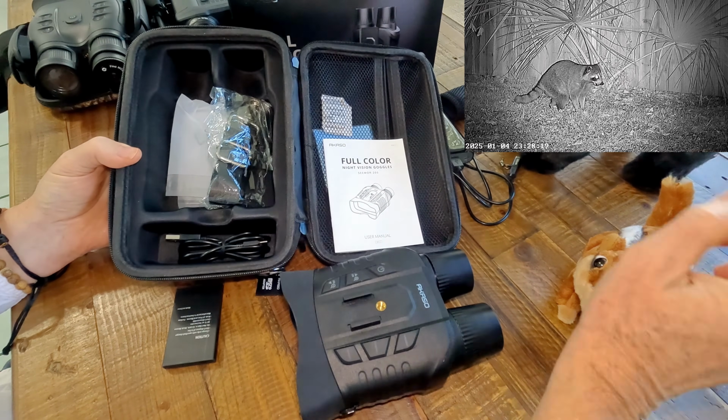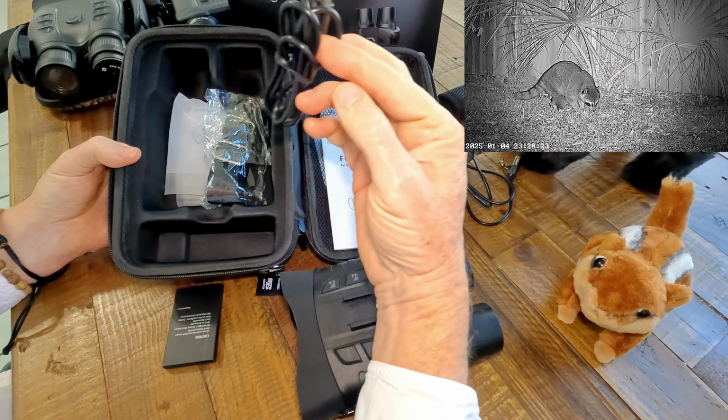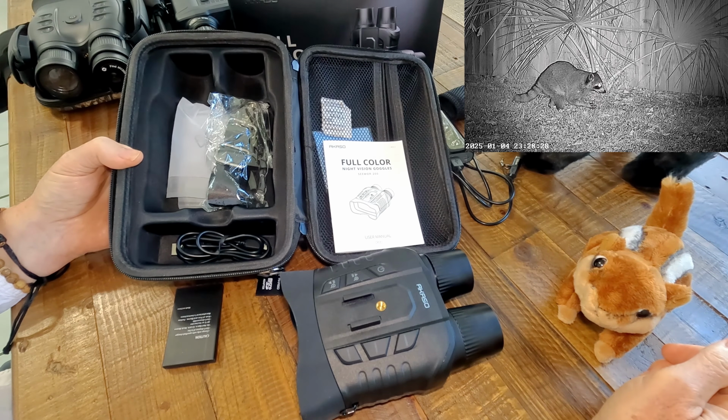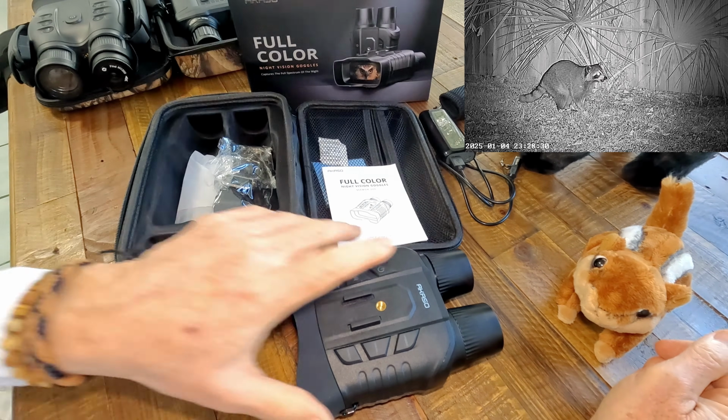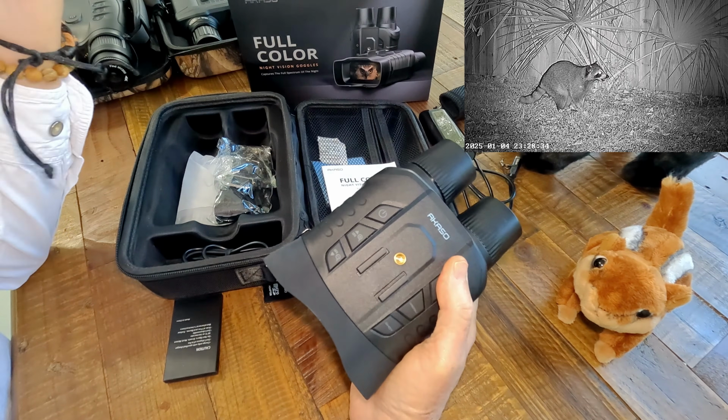As I said, it comes with an extra battery and an included 64 gigabyte card and a USB cable for charging it. And for me, it's just as easy to transfer the files to take out the micro SD card and pop it into my laptop. And what's nice about this compact size is this is something that you would use all the time.